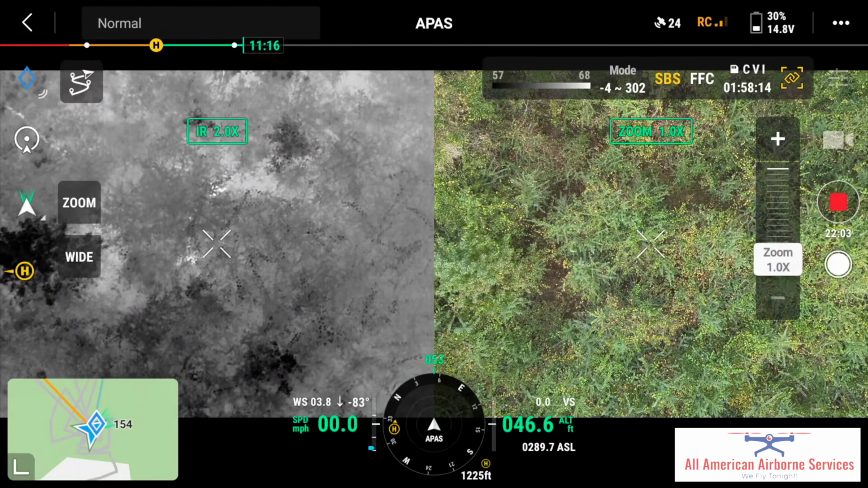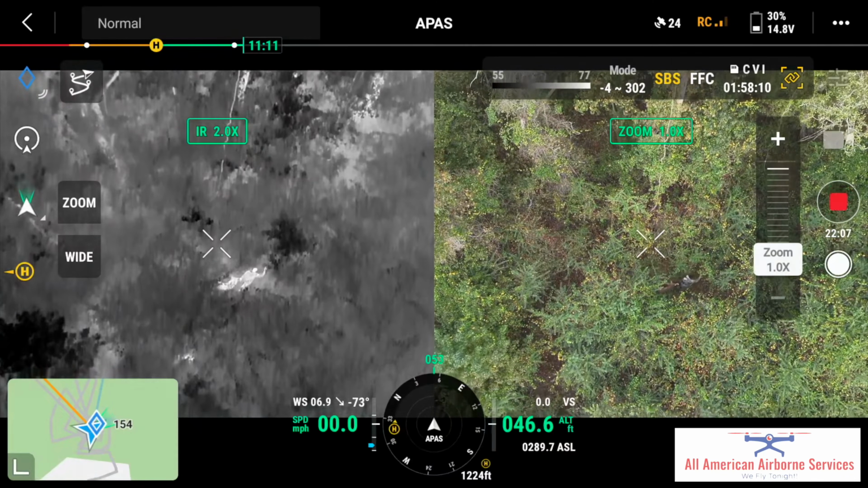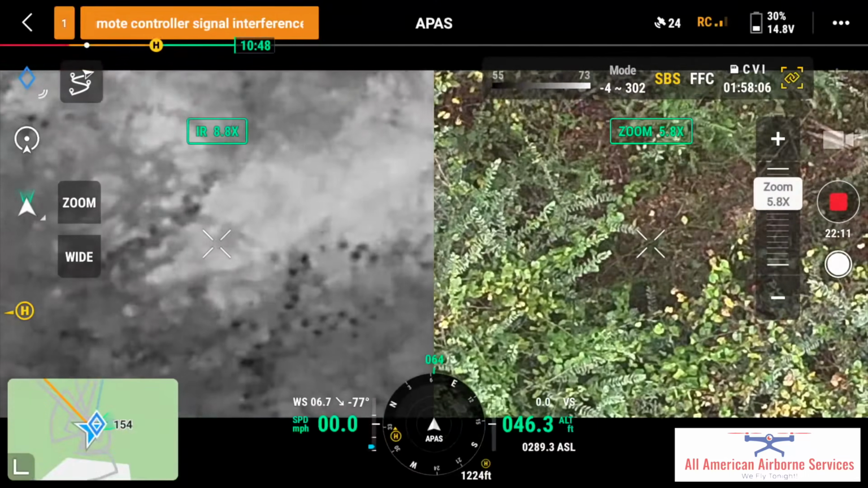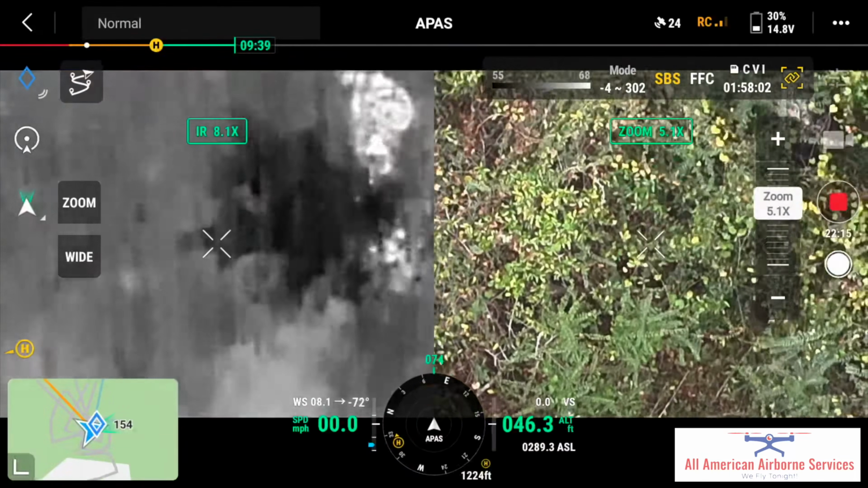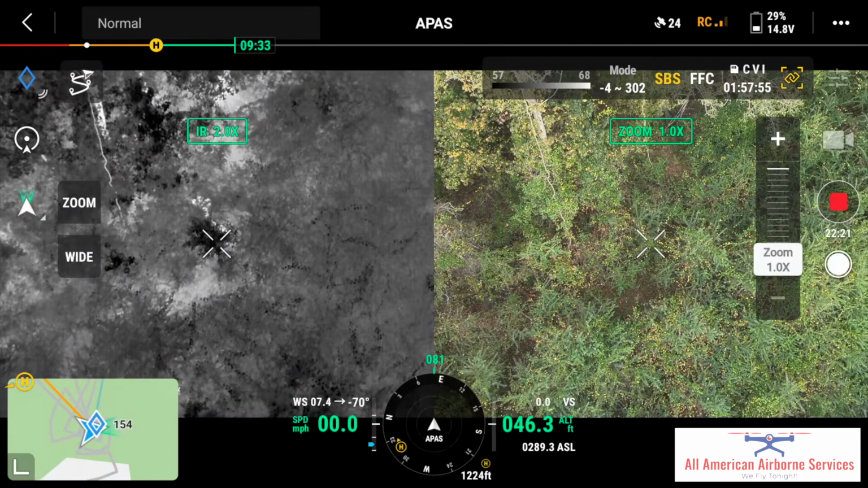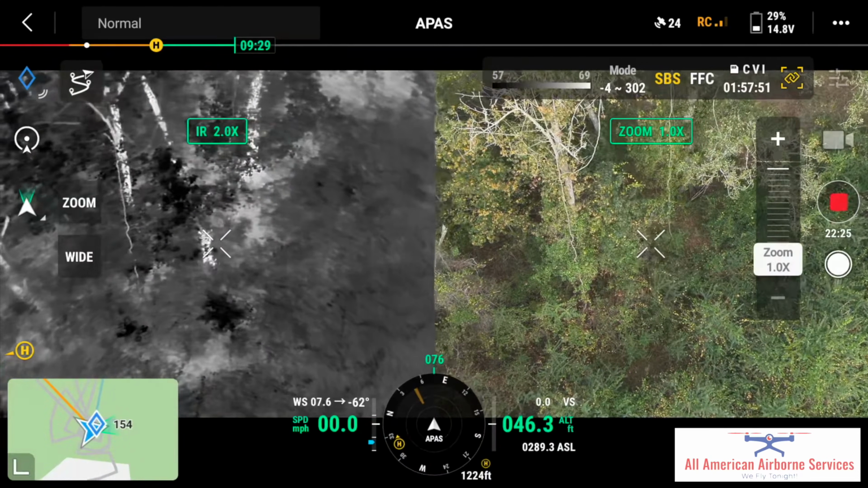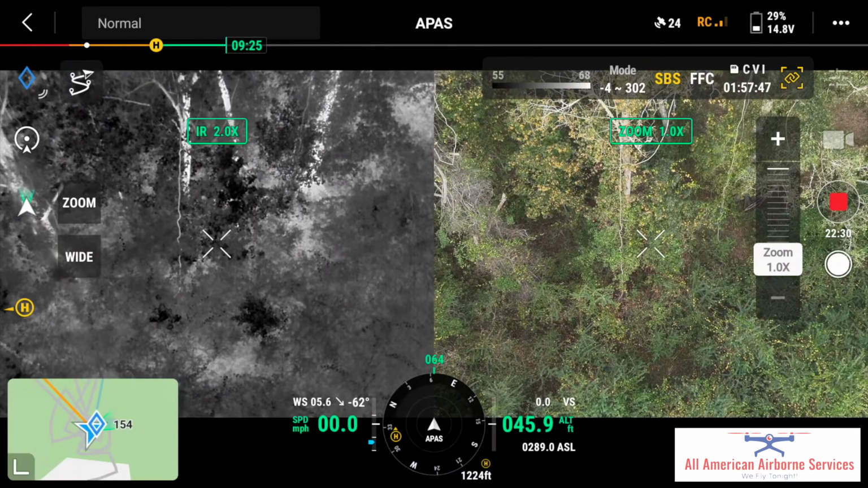He's dragging her away. Look at him waving. He's dragging. That's so awesome. Hey, congratulations. Yay! First recovery this year. All right. Look at him dragging that deer. All right. Let's go up.